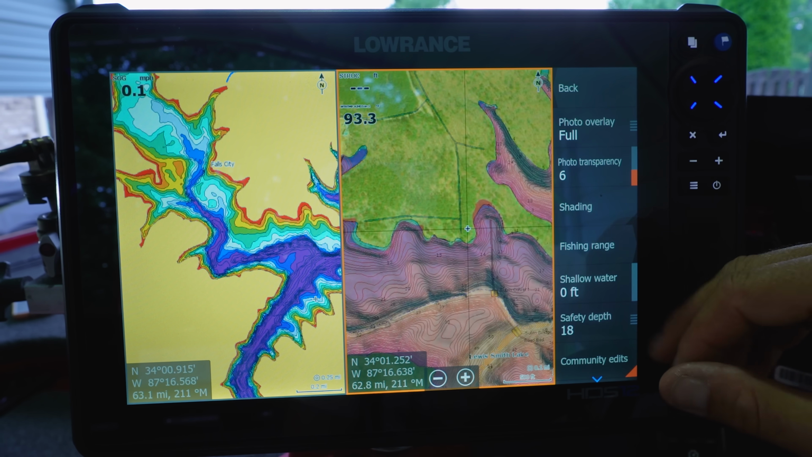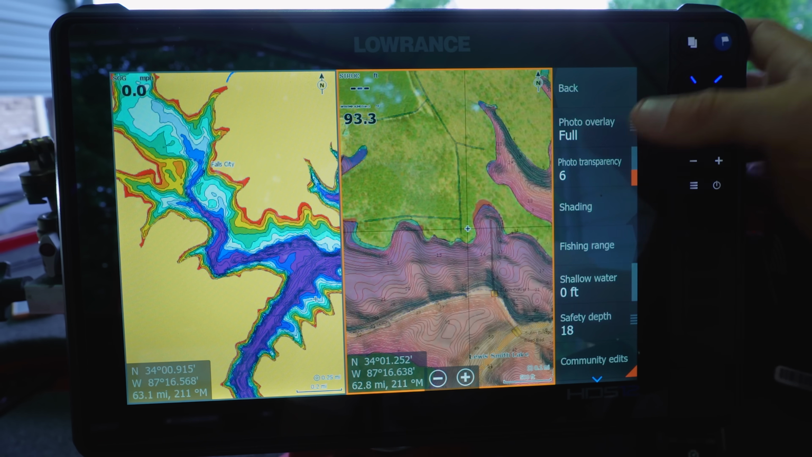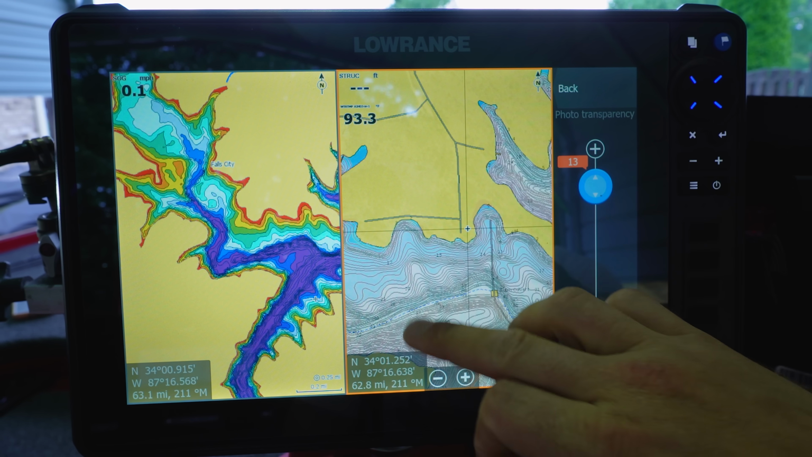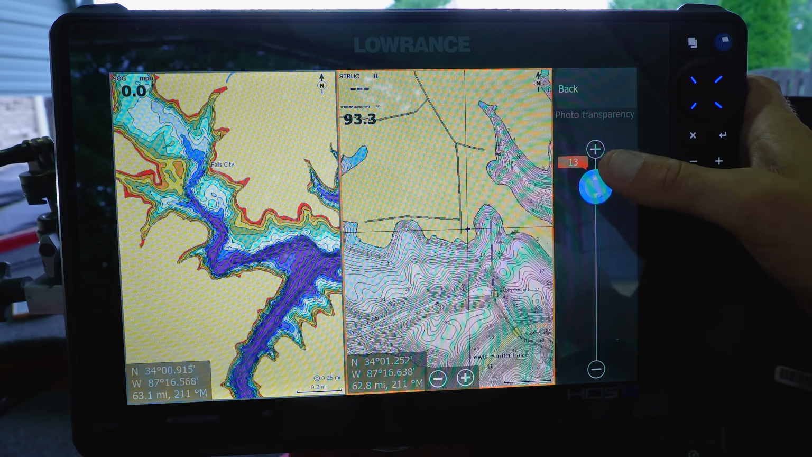The other thing that I do is I set a safety depth of around 20 foot, and that usually puts a nice break for some of the ledge fishing when you have that photo thing, there you go, highlighted. See how it's breaking that 20-foot line? On most lakes, that's going to be your break line for the grass lines, or that depth when you start looking for some of those offshore fish.